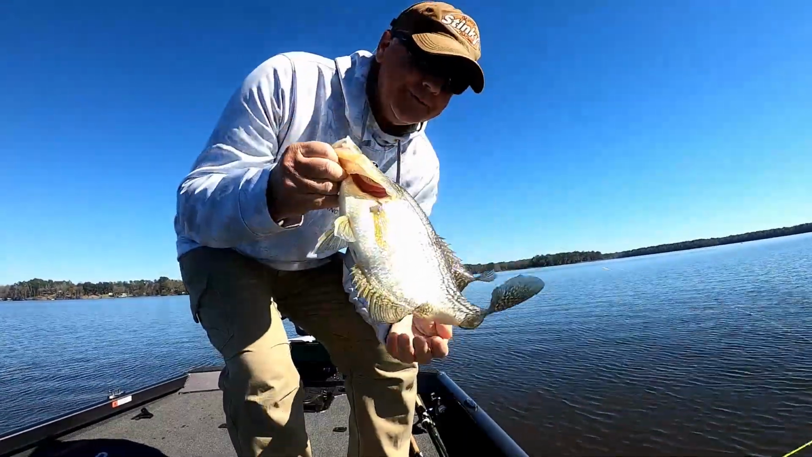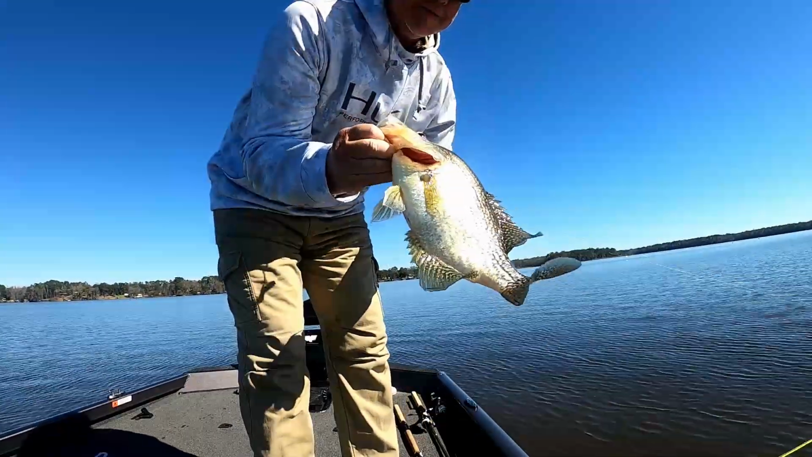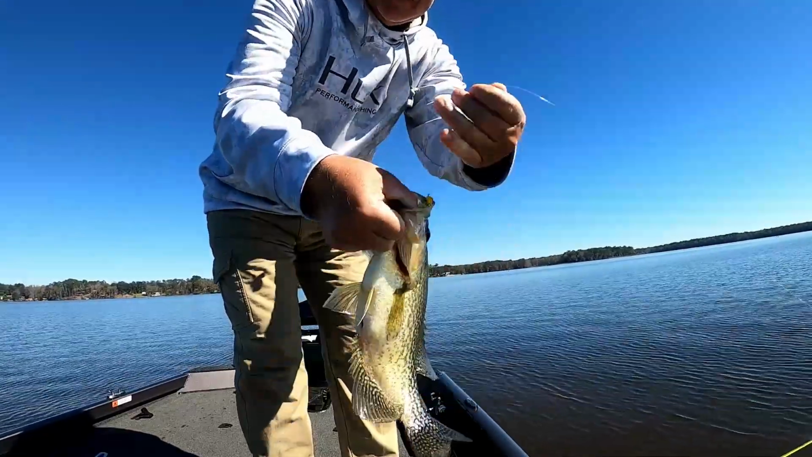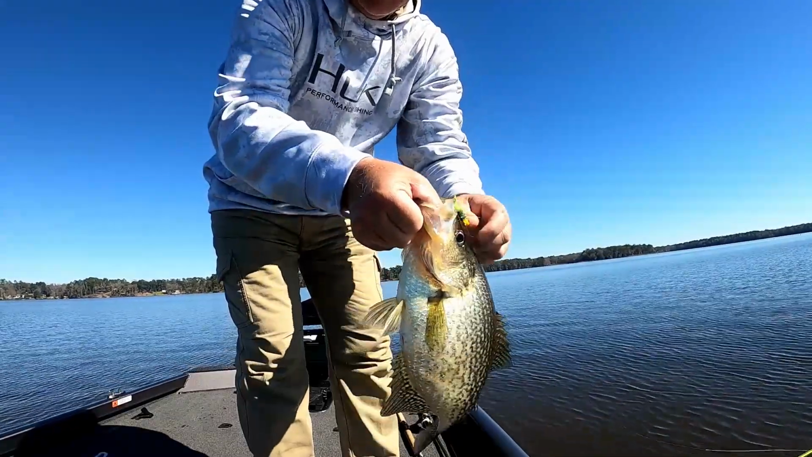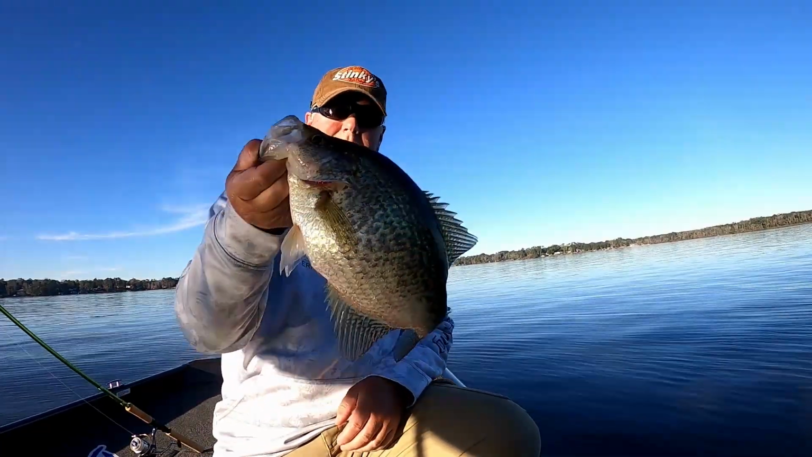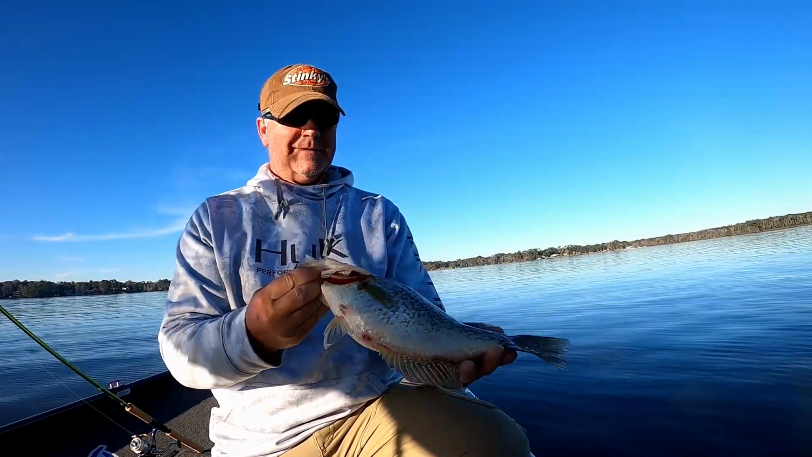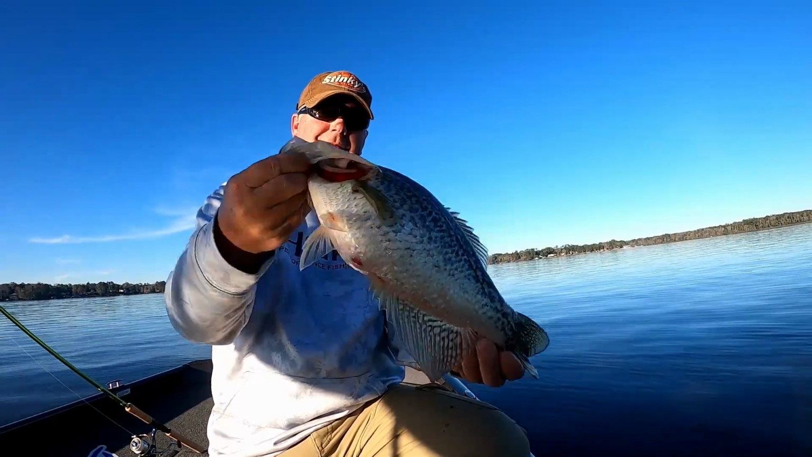Alright, took a little while. Starting to come up in the water column now. So there's your one, about 1.5, 1 3/4. Nice little hand-tied crappie jig right in the top of his mouth. There you go. Getting closer to that 2-pound category. Look how fat that thing is.